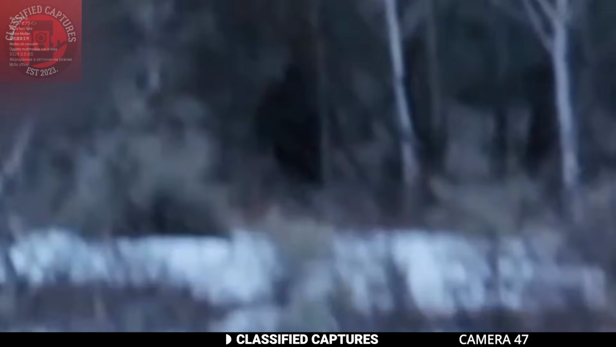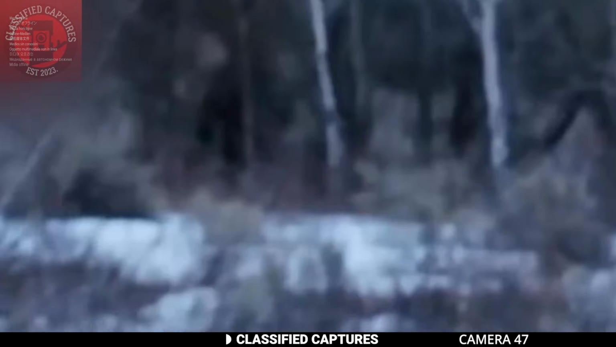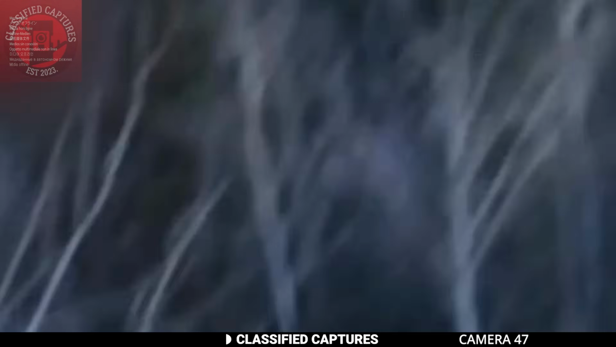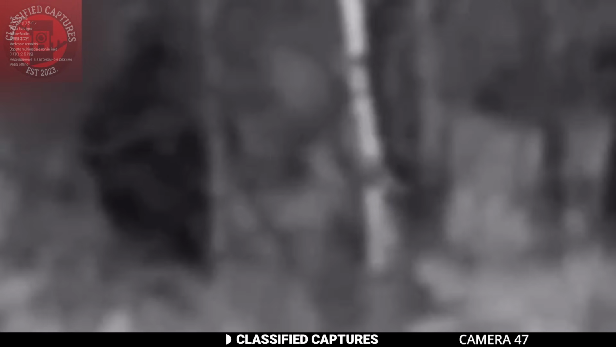Right there, standing on two legs, almost cloaked by the dense forest, you can see the outline of a hairy creature. That's no moose or elk. It's very obvious what we're looking at here. A Bigfoot. The creature is upright, with a distinct humanoid shape covered in thick fur. The way it moves and stands is unlike any known animal in the area.